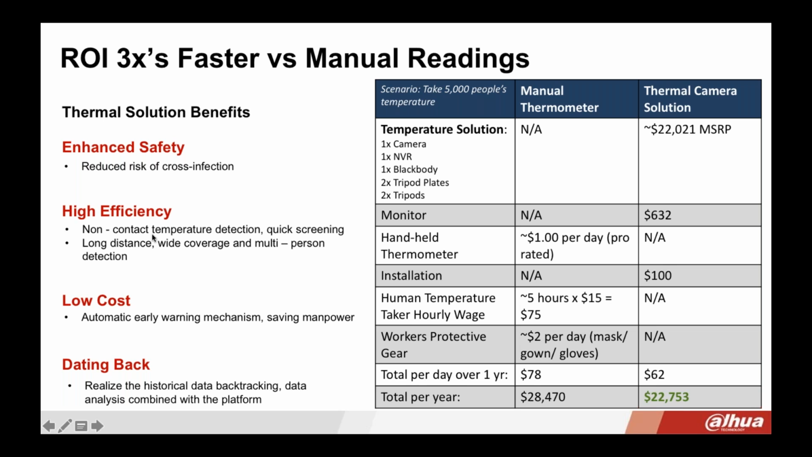And as a result, you're going to have reduced risk for cross-infection, no contact, quick screening, no long lines, the ability to maintain social distancing, automatic early warning, saving manpower, and also the ability to do historical data. Steve's going to talk about that a little bit more, but you can do data analysis and go back historically.